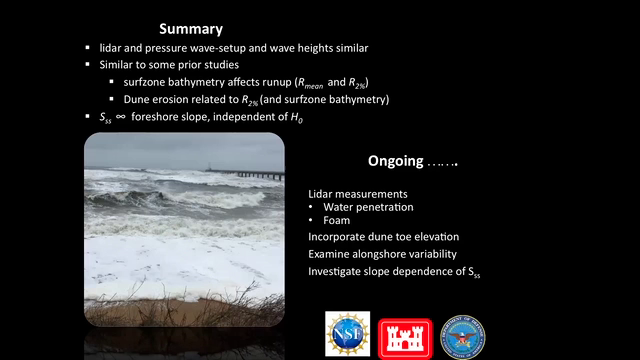We also showed that the sea swell swash seemed to be independent of the offshore wave conditions and only depend upon the foreshore slope. And that's something that I want to look at more in the future. Why did that previous parameterization show that it did depend on the offshore wave conditions? One possible reason is that they were looking at moderate waves, and that moderate wave behavior is different from the behavior of these waves during these really big storms.